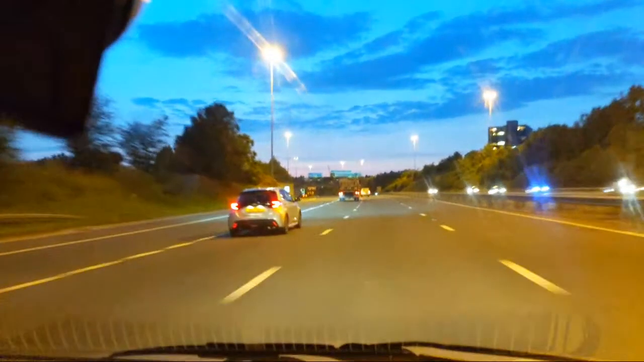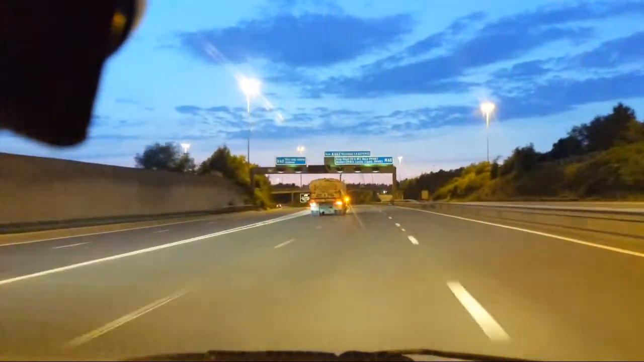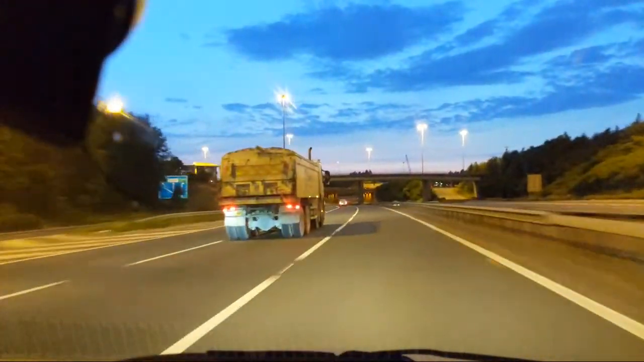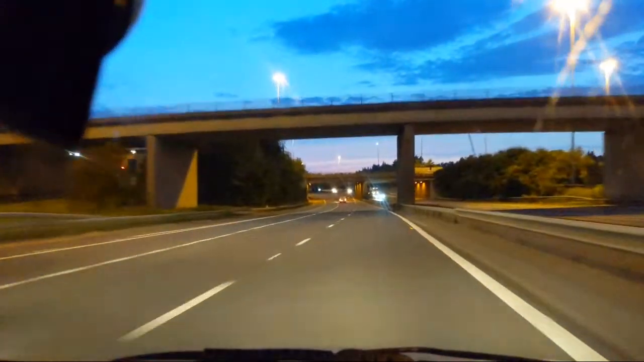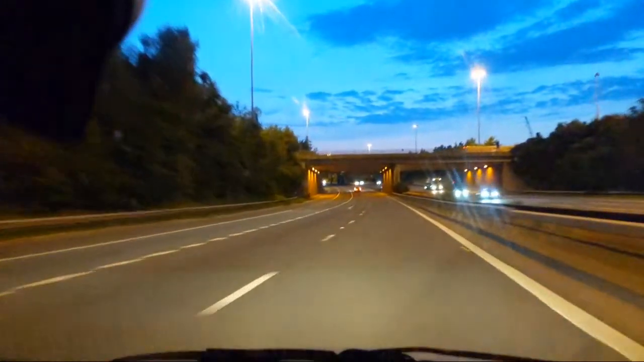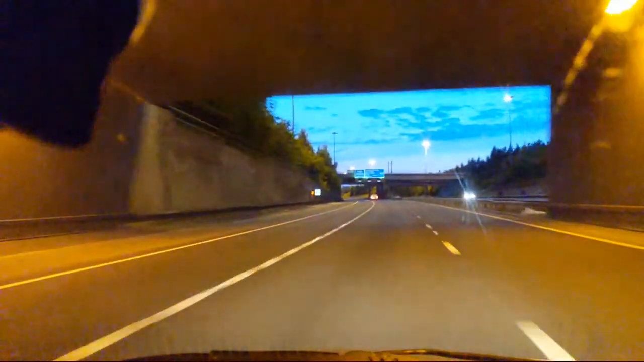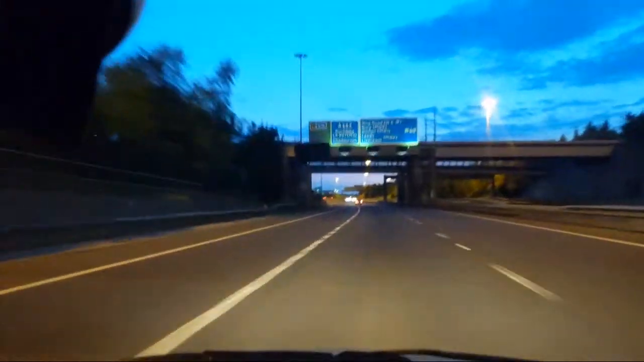Lorry going to pull out though in front of me. Yeah. Fair, the car did as well. We're doing a steady 70.